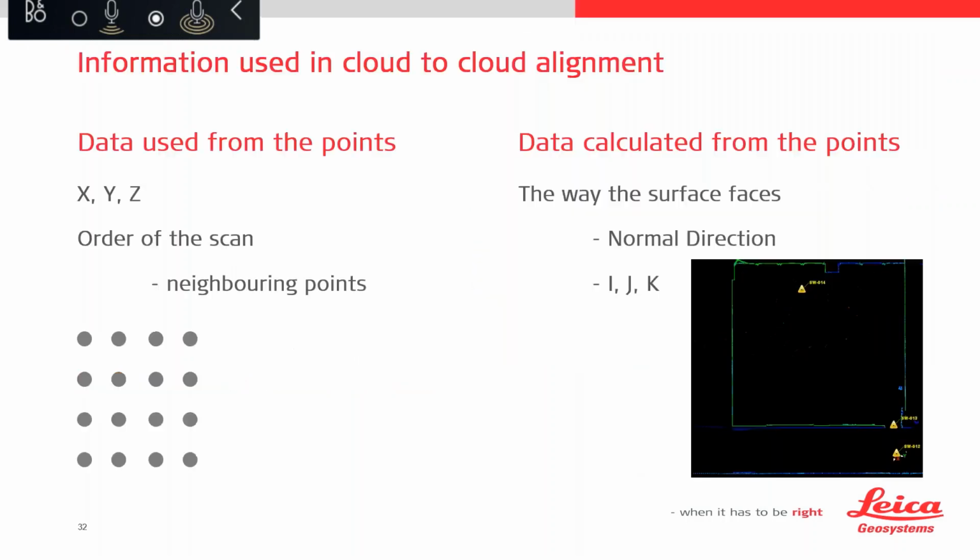And if we move on, we'll have a look at the information that we actually need to have within our scans in order to do this cloud to cloud alignment. So obviously we have our X, Y, Z values of our individual points, but we also have the order that those points were scanned in. And this means we can figure out which are their neighbouring points, and from that information we can calculate the normal direction of the surface.